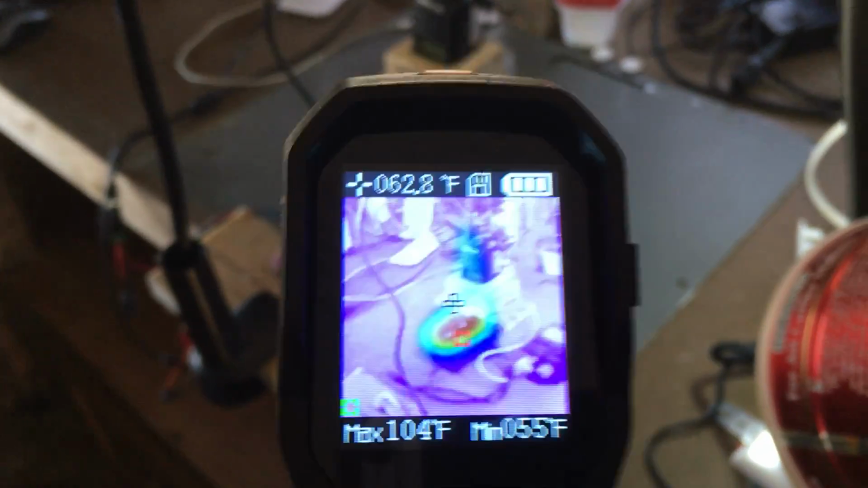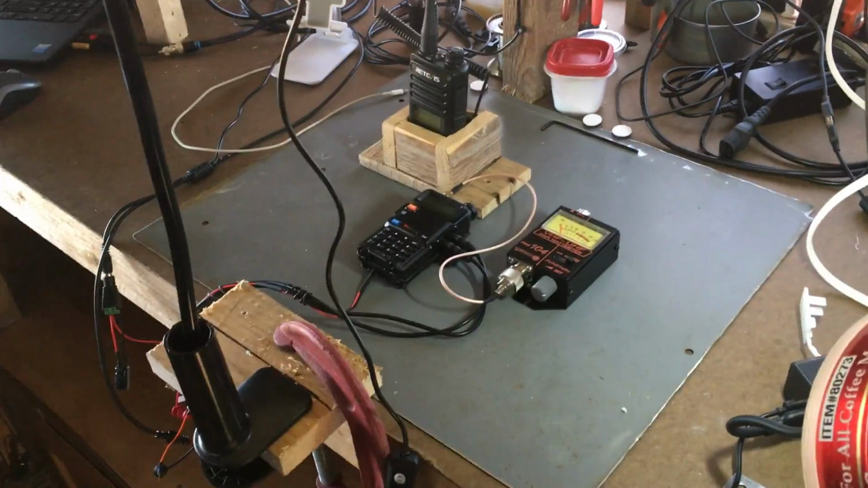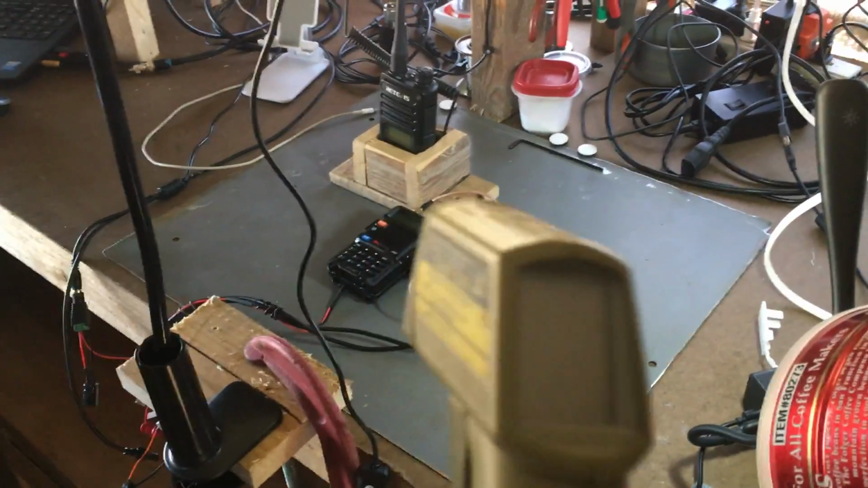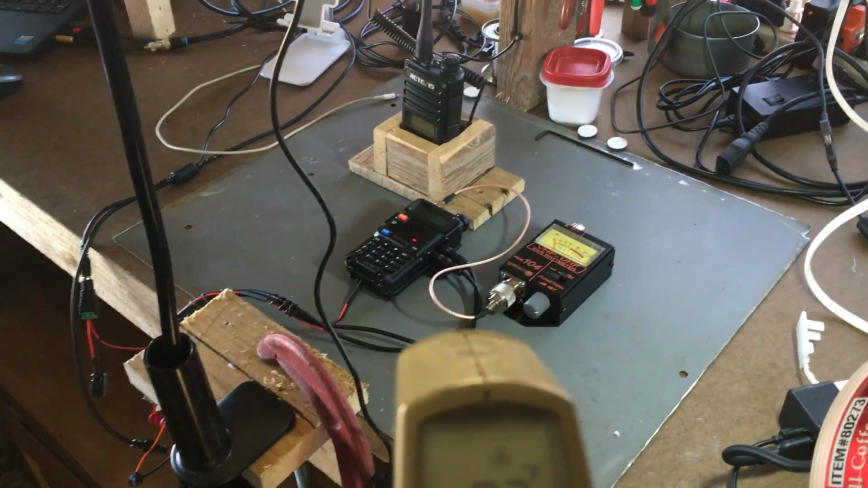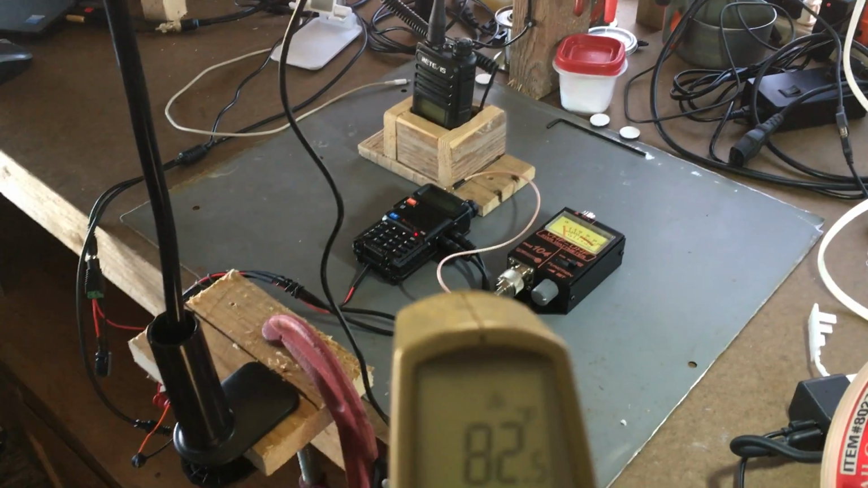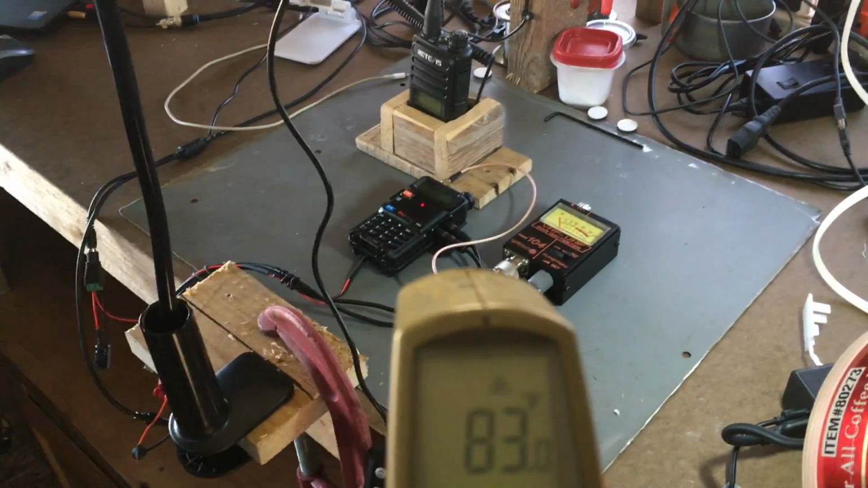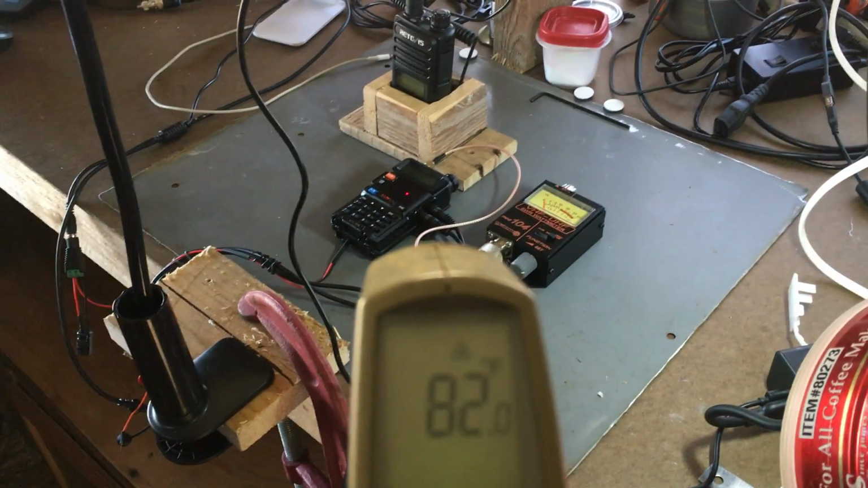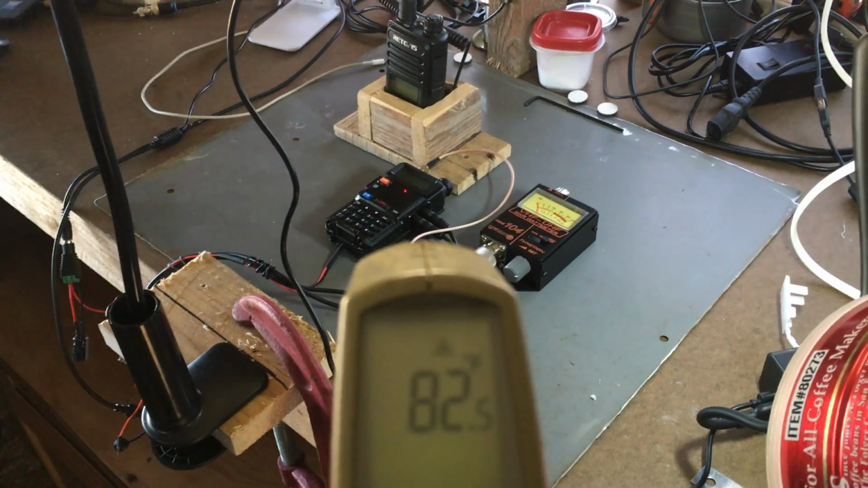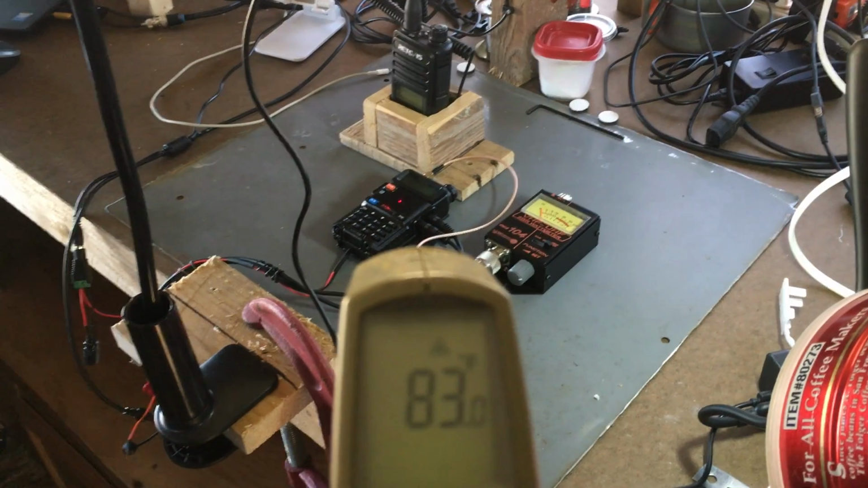So I will post the download to this link on my website, and I'll post a link in the description below. And we're going to use the old-fashioned infrared temperature gauge. This is a red dot. You'll probably see the red dot maybe in the video, in the live stream. I'm going to shine it right in the speaker part of it, and that's going to say about 82 degrees. Okay, so there you are. Right there, 83 degrees.